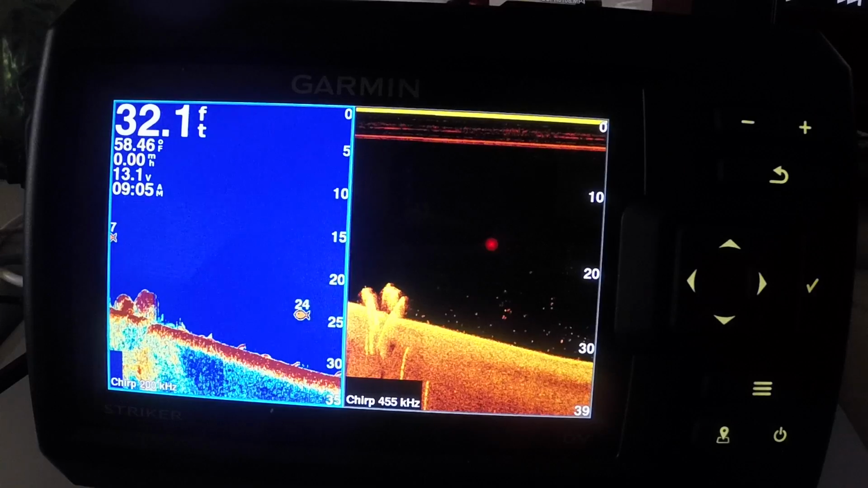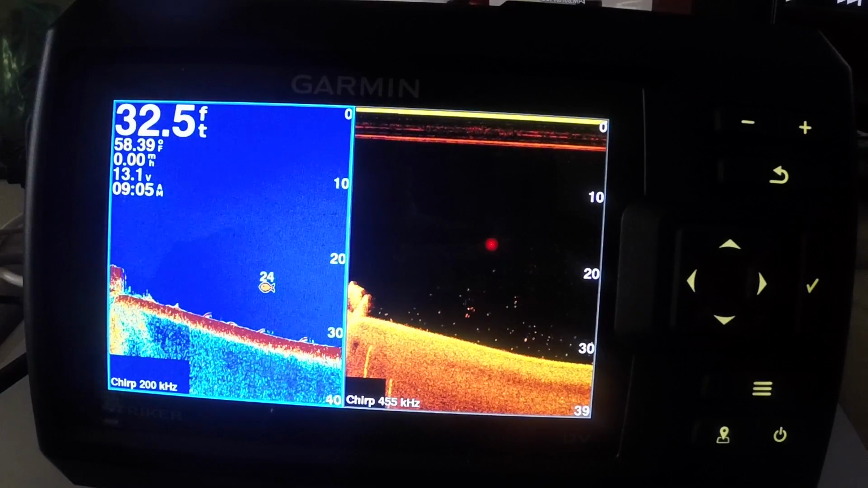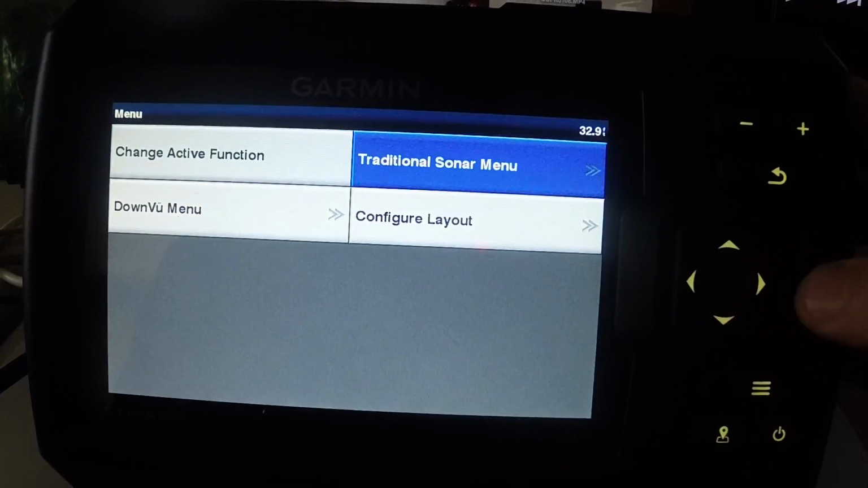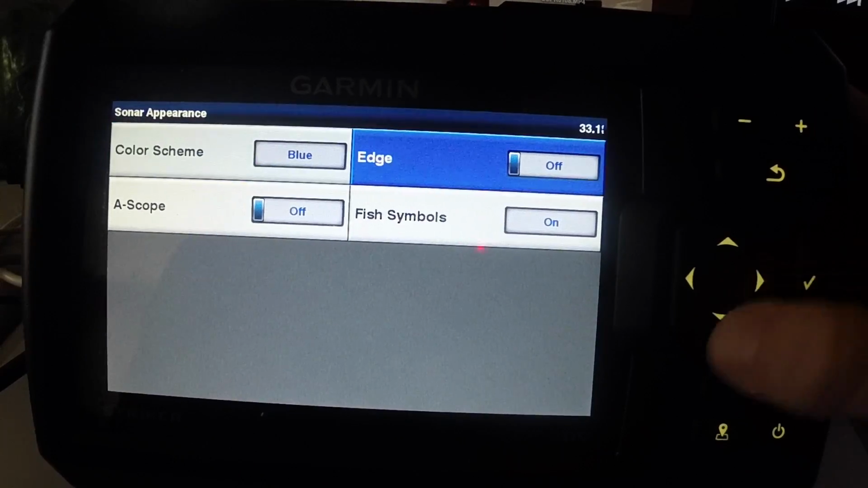So my favorite way of viewing this is with the traditional and the down view. And basically that'll give you each of these options. So if you see, let me change this sonar real quick back to the non-fish symbols.